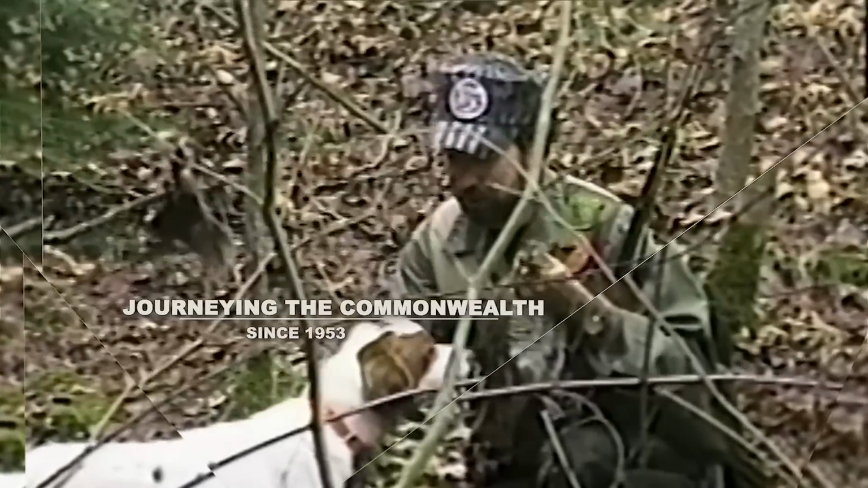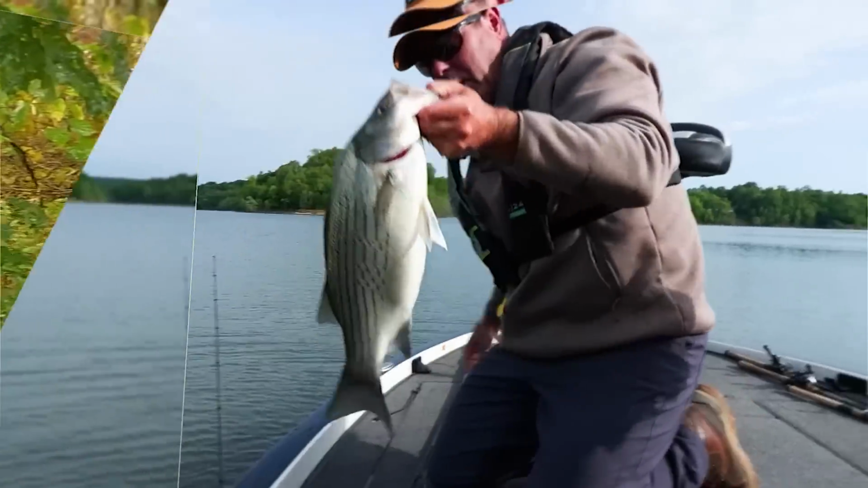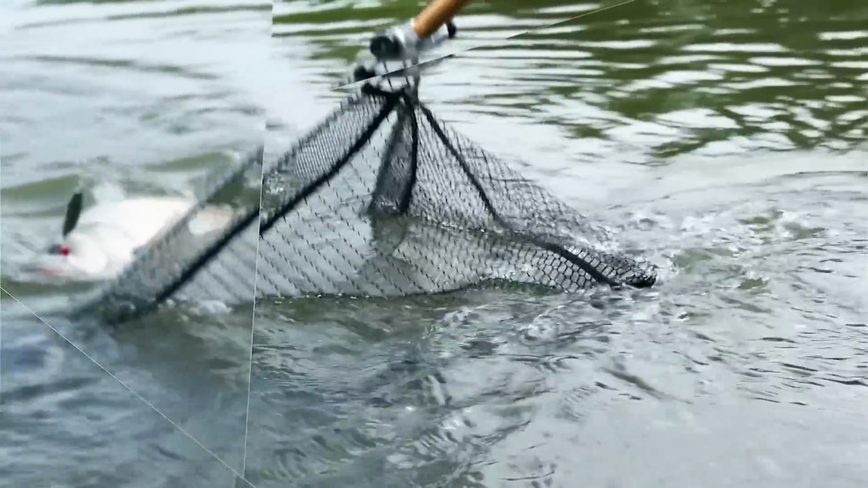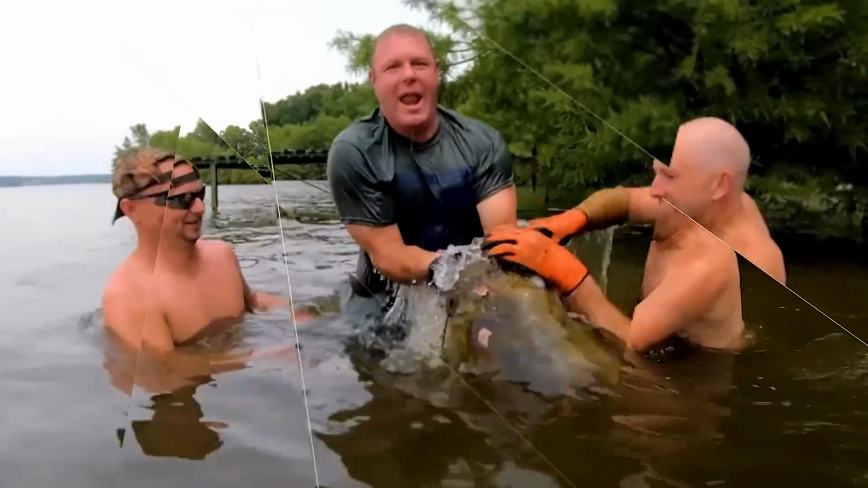That's my pup. I'm proud of him. Here he comes right there. Let's get ready. Get ready. Look at that. What a nice fish. Hey, we dug it up right there. We did. There he is. Ooh, a nice one too. Boy, he's healthy. What do we got?